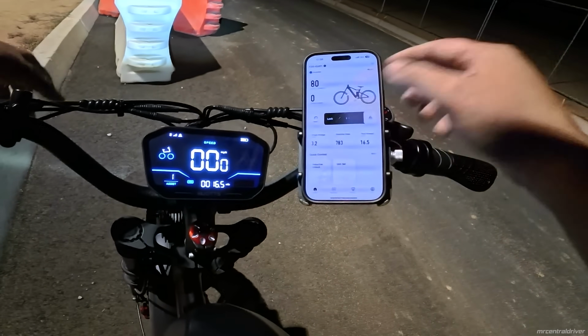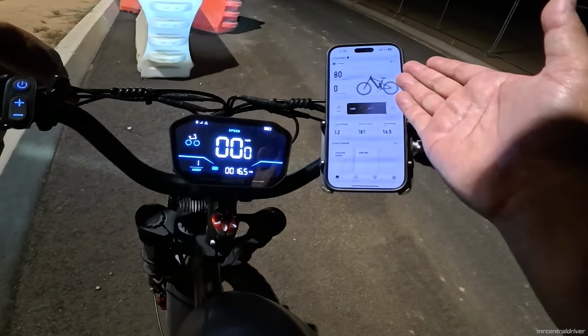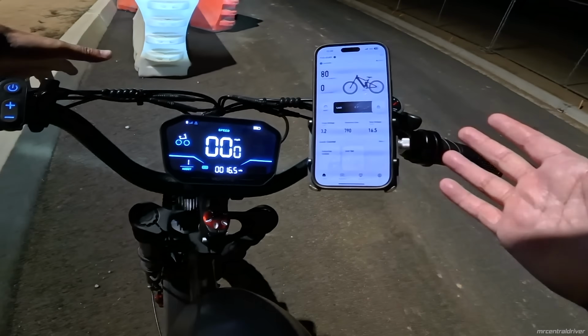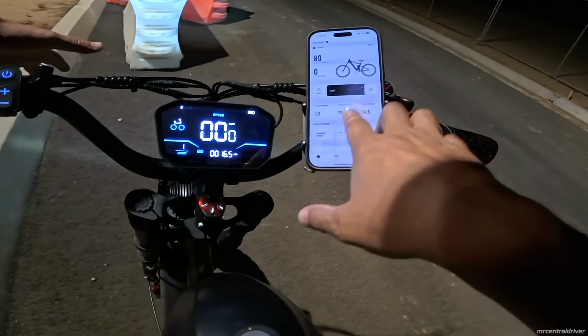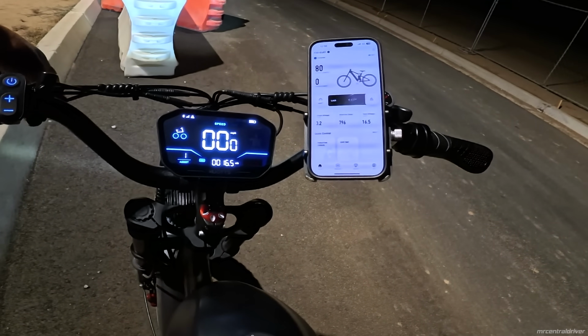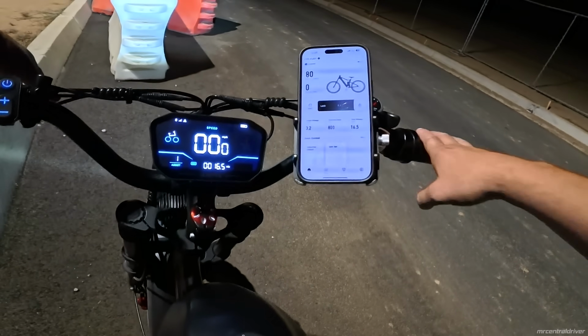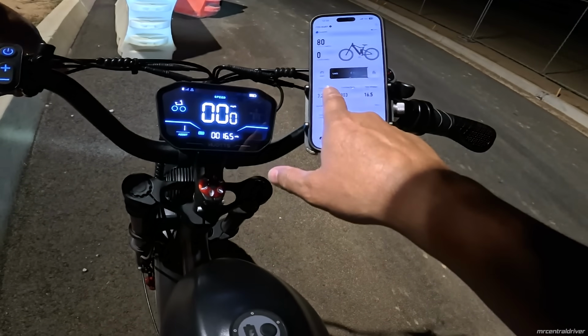All right, so here we go. Our battery level says 80%. Now, that is pretty cool. It tells me that because I don't see voltage on here, but 80%. And well, don't go off of this, we have probably like 13, 14 miles on the bike, maybe. To 80%? I don't know if that's even right. That's kind of crazy.